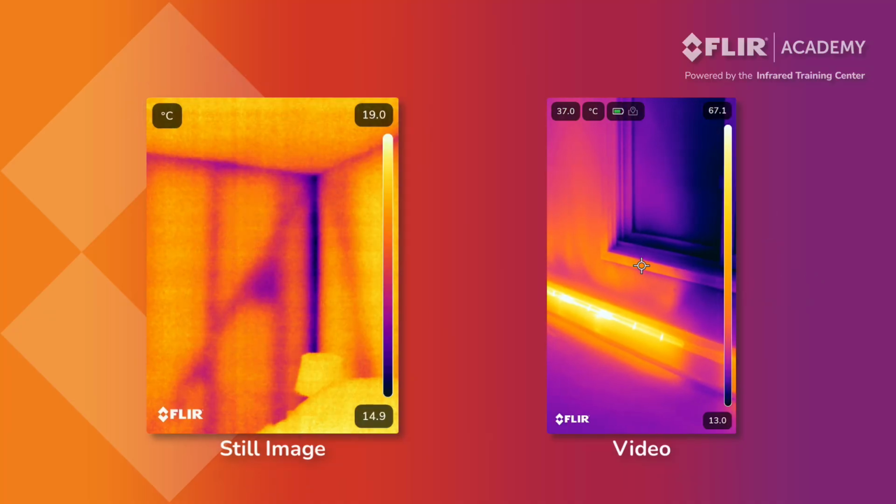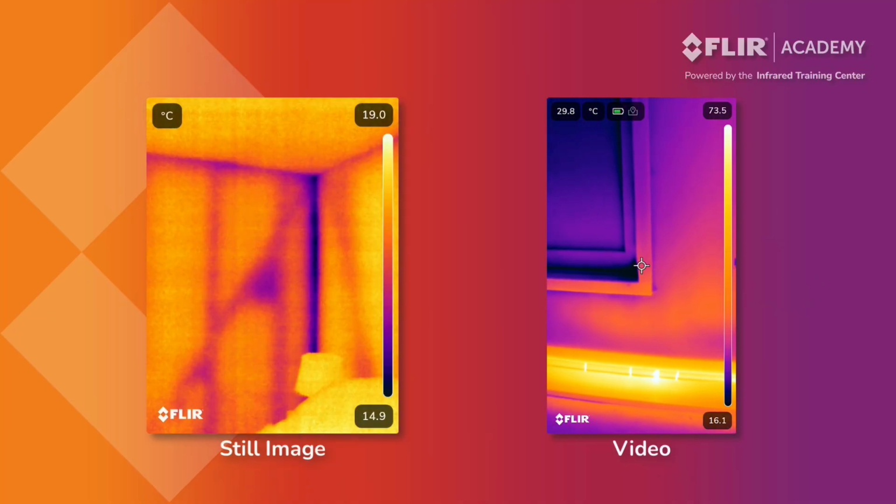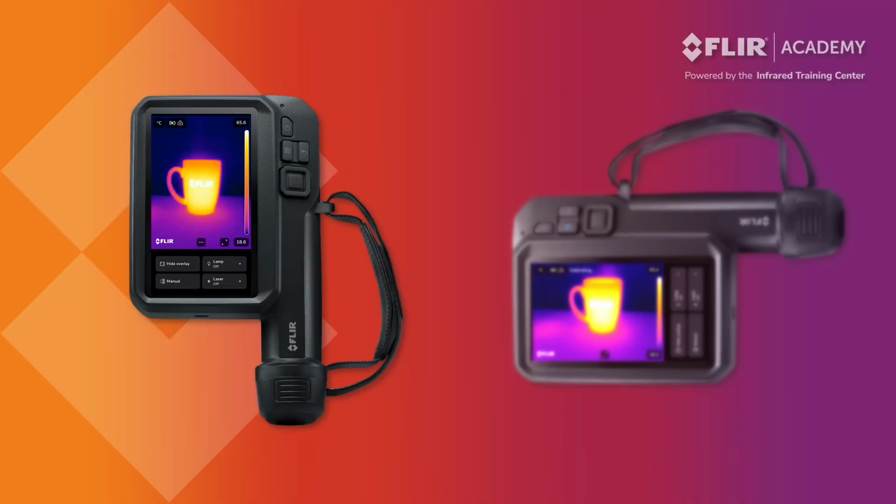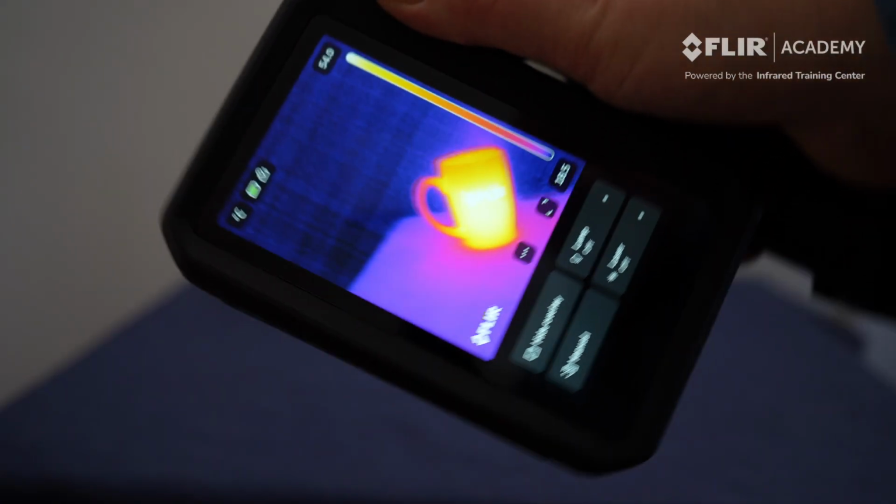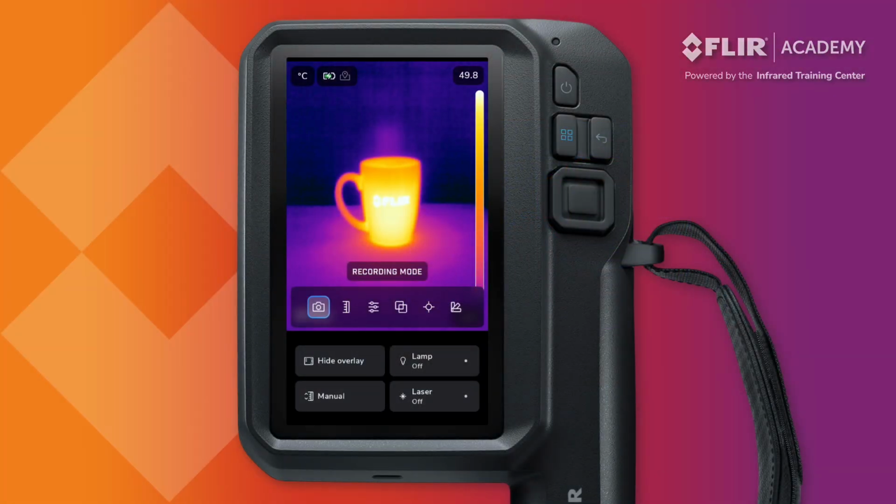The Flir iXX series saves both thermal images or video, both of which can be captured in either portrait or landscape perspective. Rotating the camera will automatically make this adjustment to the display. First, operators should set the desired recording mode. Navigate to the camera toolbar and select either still image or video.